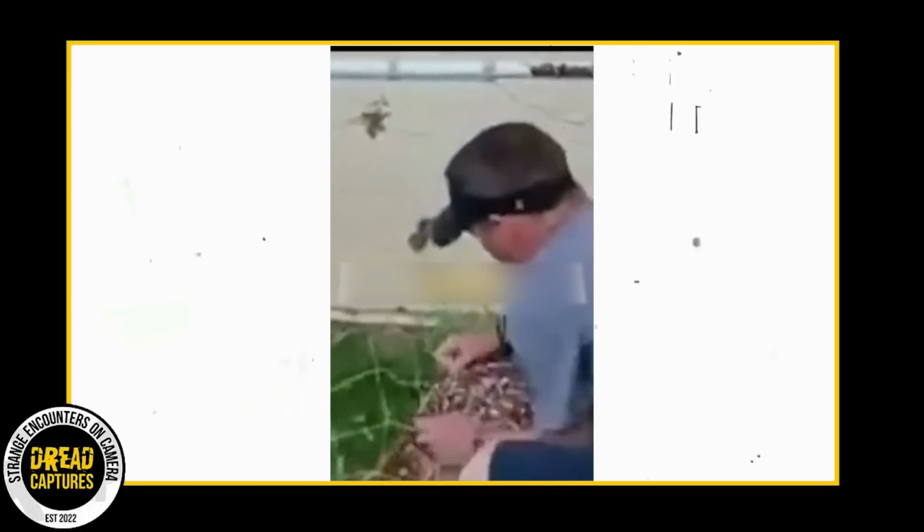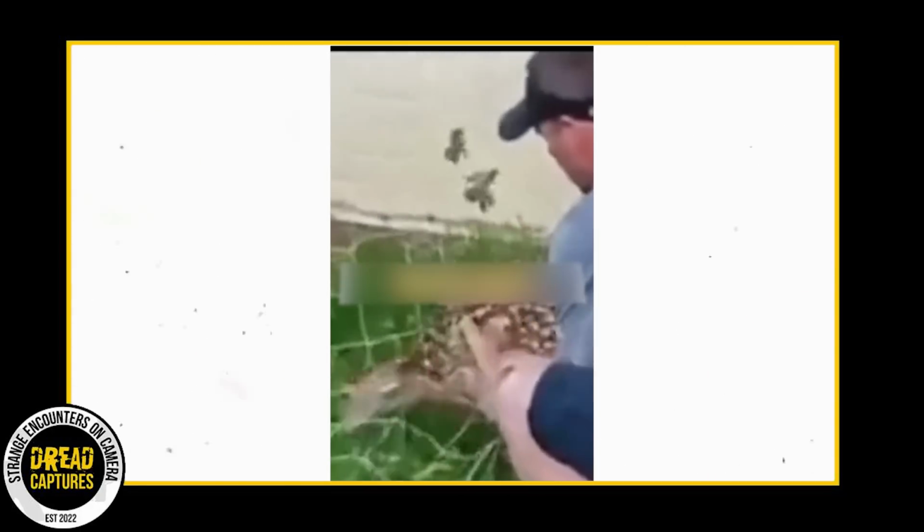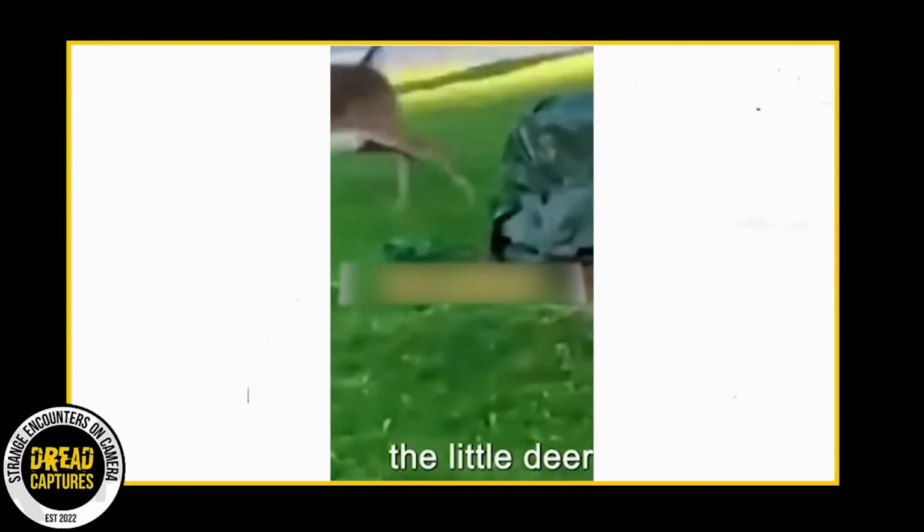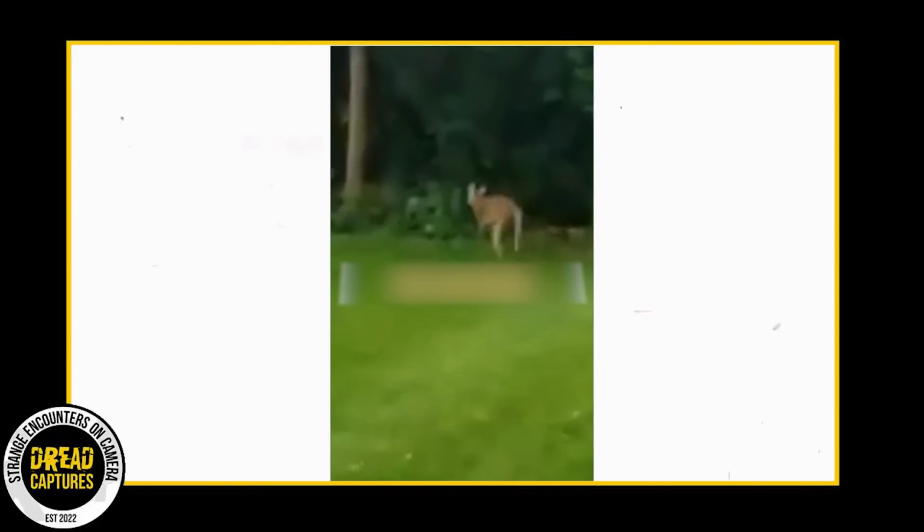All the while, Mama Deer's motherly instincts are telling her to protect her young, and she starts running crazily around. Realizing she's stuck between a rock and a hard place, she has no choice but to just trust the man. After a few minutes, the Good Samaritan freed the baby, but that's not exactly where the story ends. A few minutes down the road, as the man is walking back to his car, lo and behold, the mother and baby stop him on the side of the road.